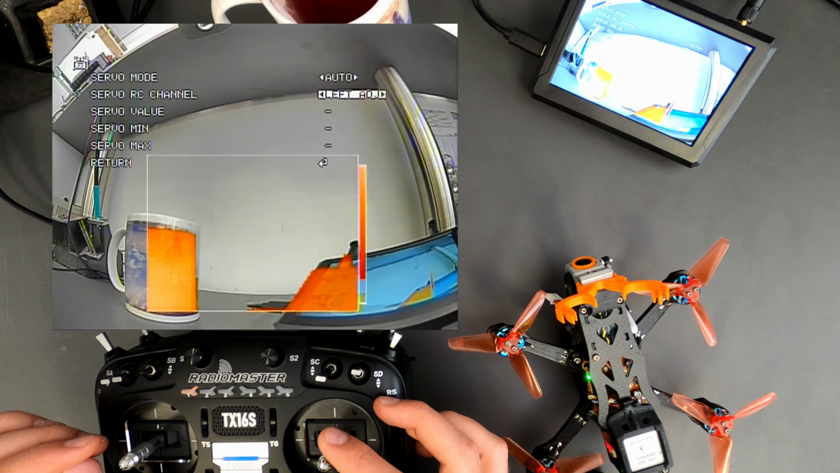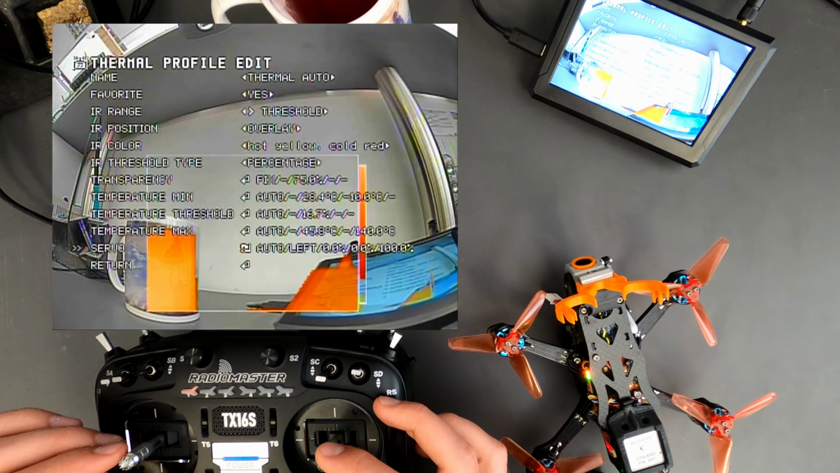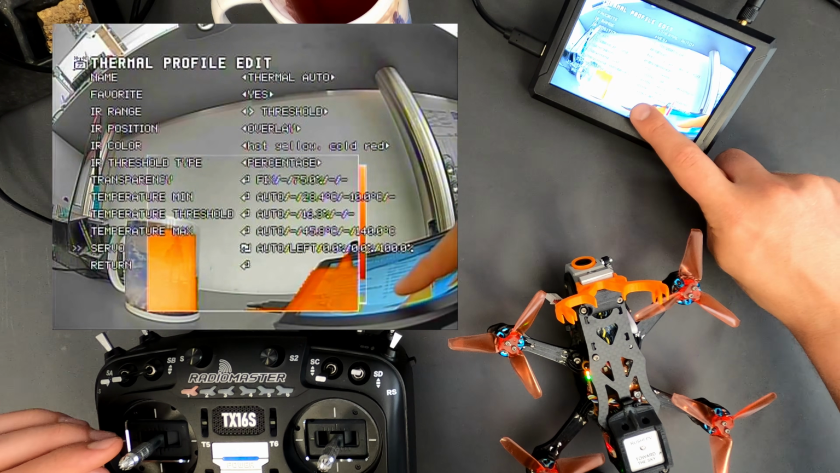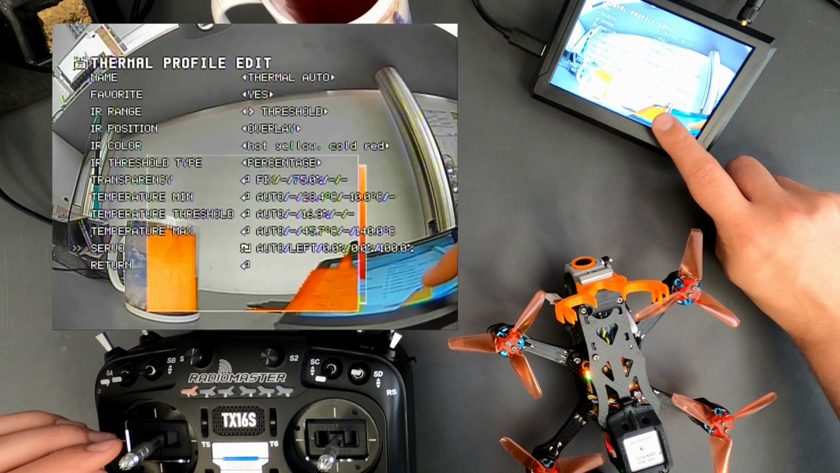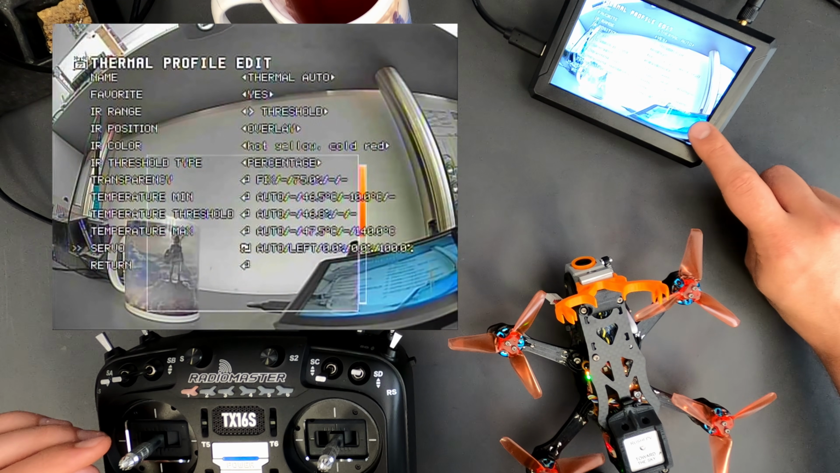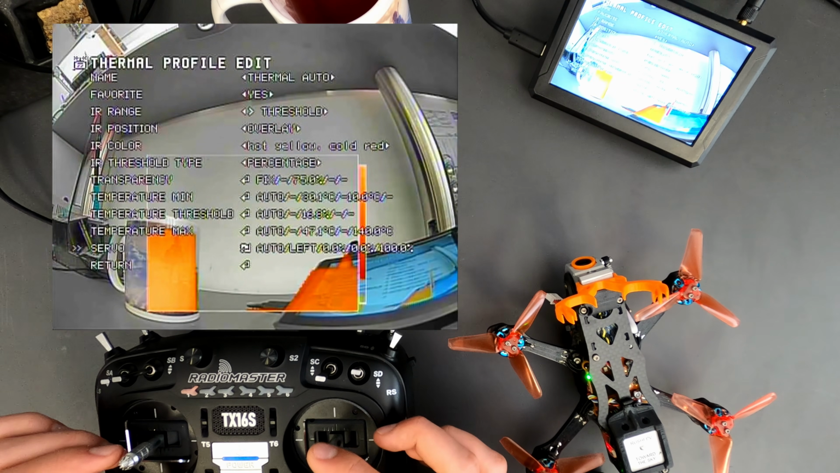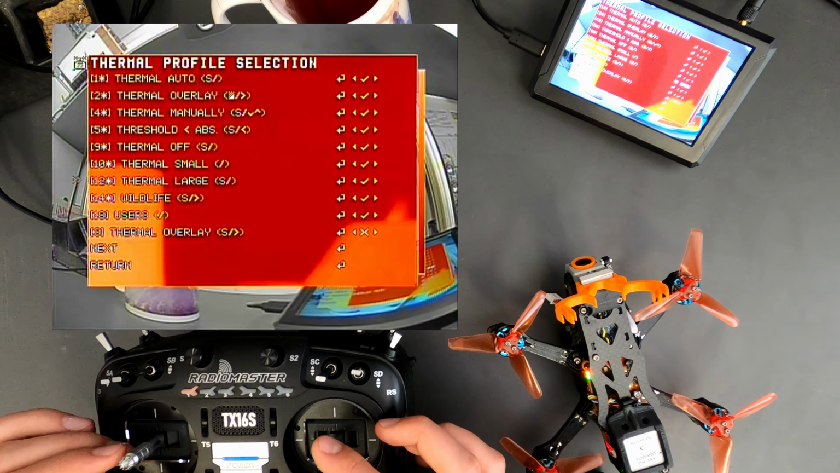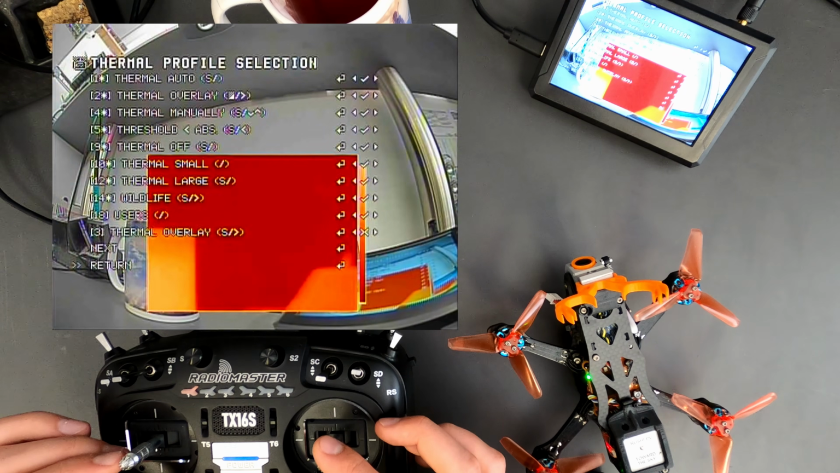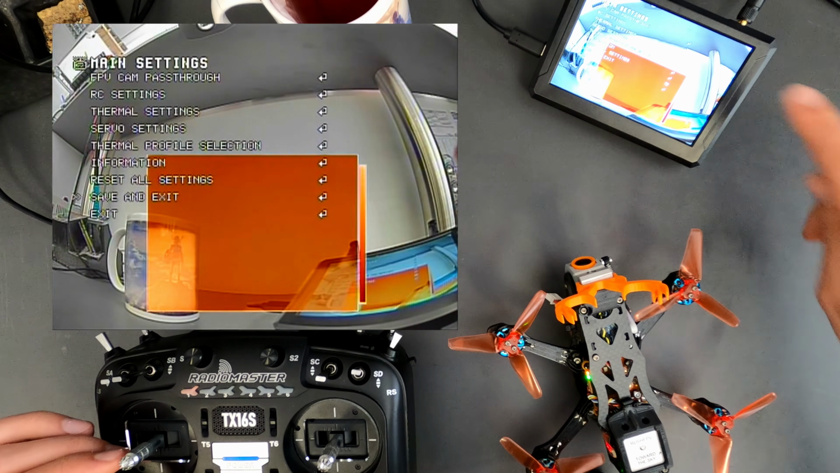We map the servo to the left edge RC channel. Return. In the preview you can see auto, left, the current value and the range of 0 up to 100%. Return. Very important, save and exit, otherwise the changes are discarded.